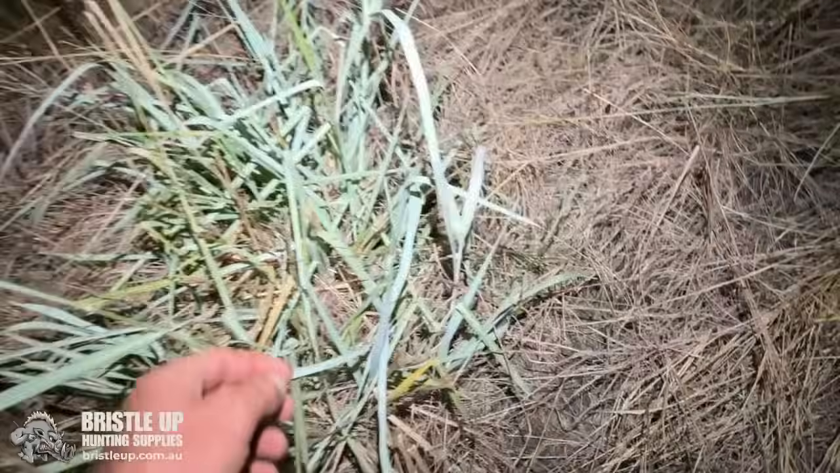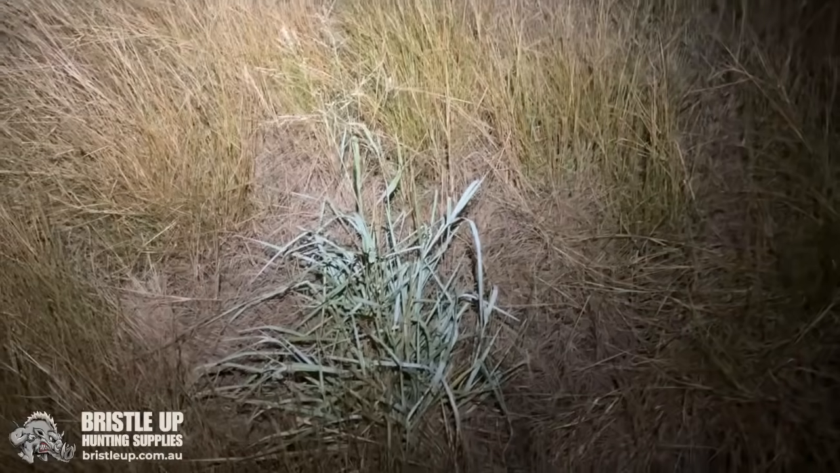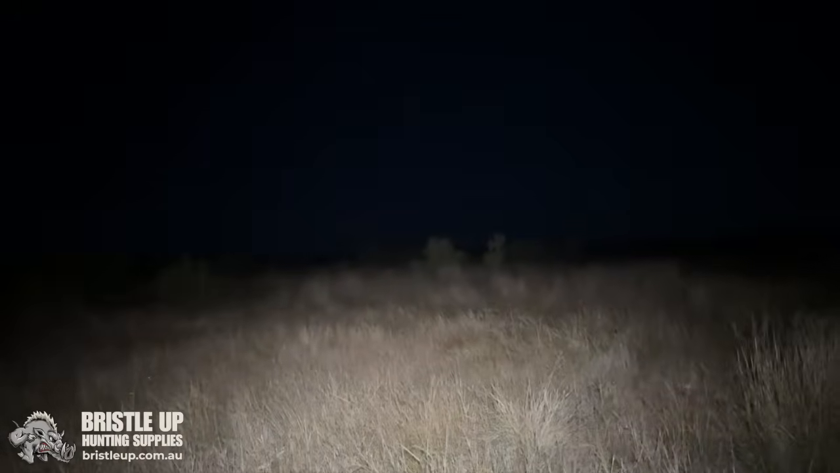Hey look, is that Bambatsy over there? I think it is. I think that's Bambatsy. It's a bit of grass I planted. Wanted to try and spread a bit of it around. It's good cattle feed, that stuff. I've seen a few stalks of it, but I put out a whole bag of it. I just rode the quad through the paddock, sowing a bit out. This is probably 12 months ago or more. It's good to see that these ones come up. It should start spreading a seed around, hopefully.